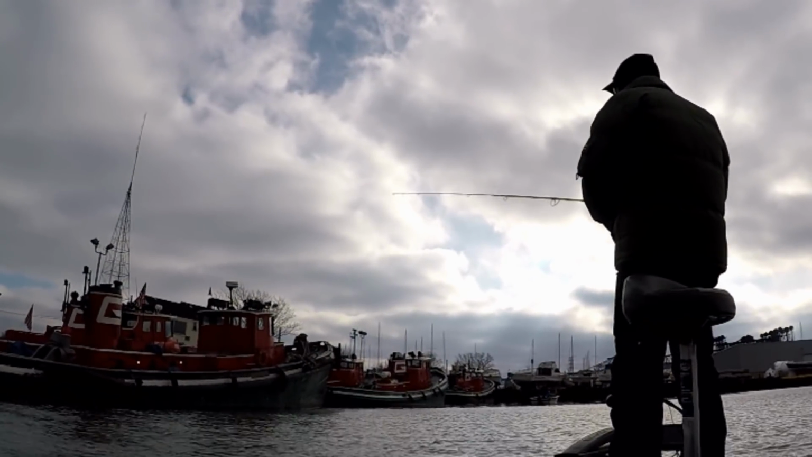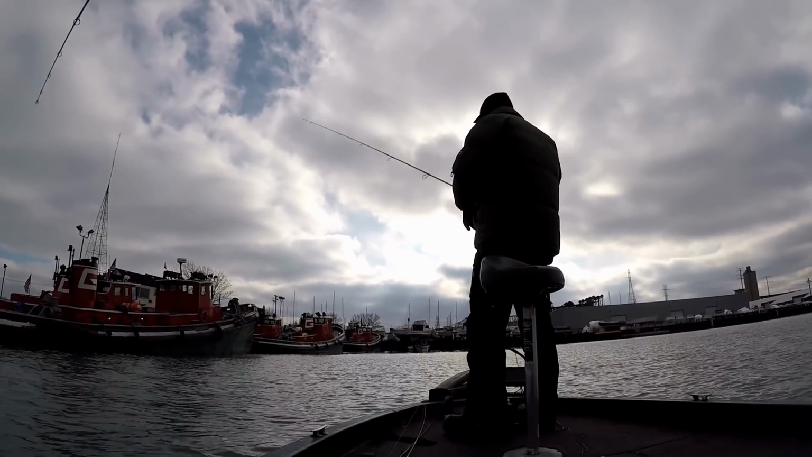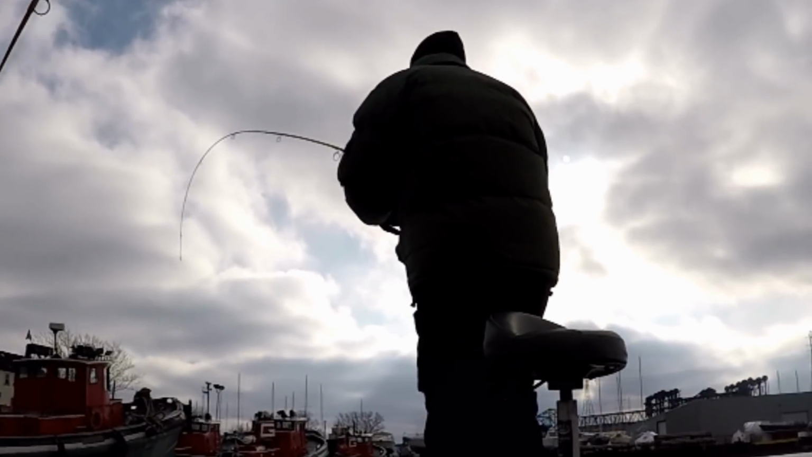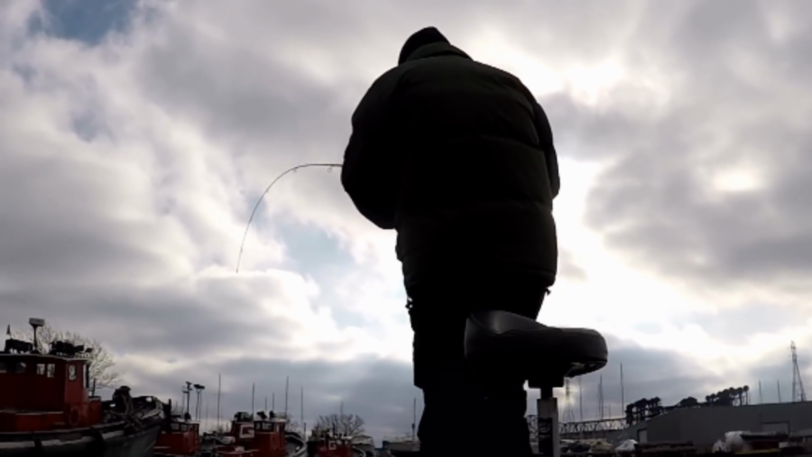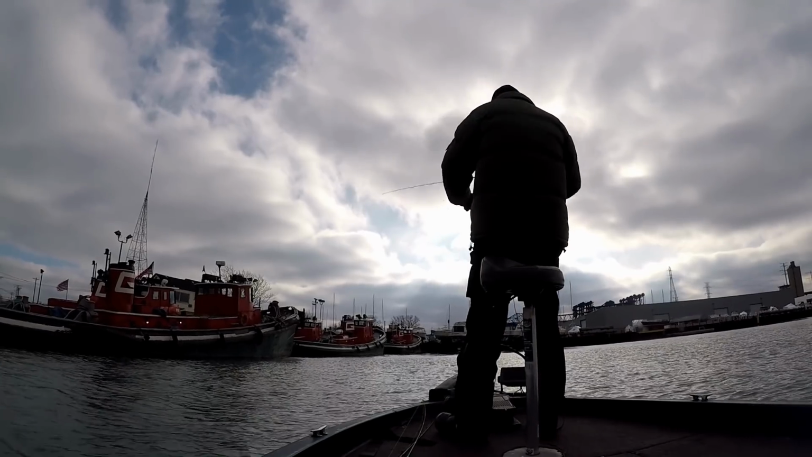The mouth is real good right at Lake Michigan. Usually the river right there at the beginning has quite a few fish in it. It just depends where they're at that present time because they move so much. Easiest thing to do is look for all the boats. Find the boats, you'll find the perch.